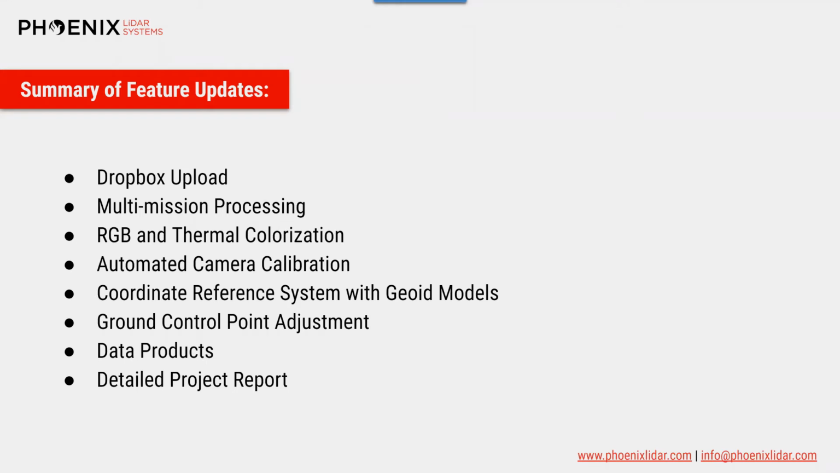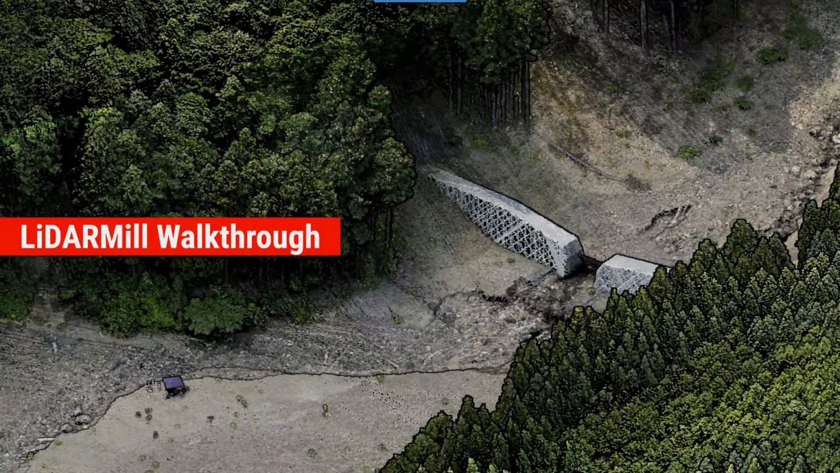To reiterate, with the new version of LiDARMill, you now have the options to upload data from Dropbox, process multiple missions at the same time, calibrate and fuse RGB and thermal imagery, input and output data in any CRS coordinate reference system desired, utilize ground control point surveys, generate data products, and finally output an all-encompassing detailed project report. So I will now move on to the live LiDARMill walkthrough.